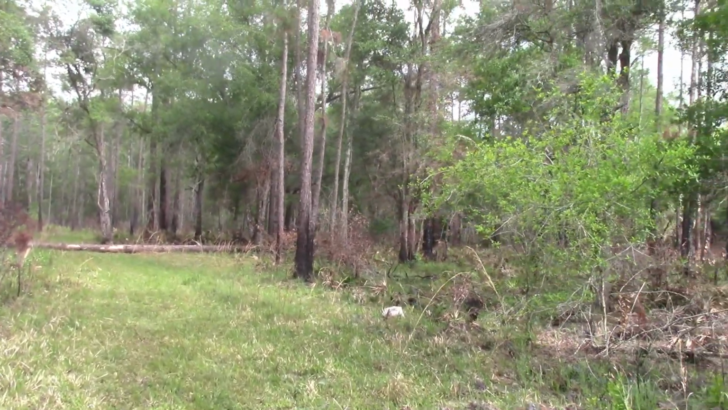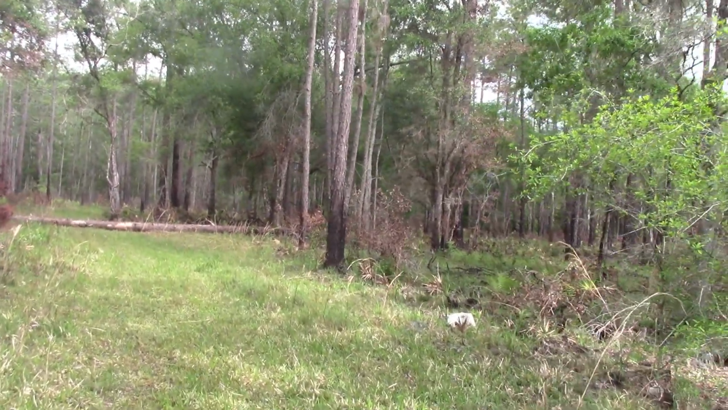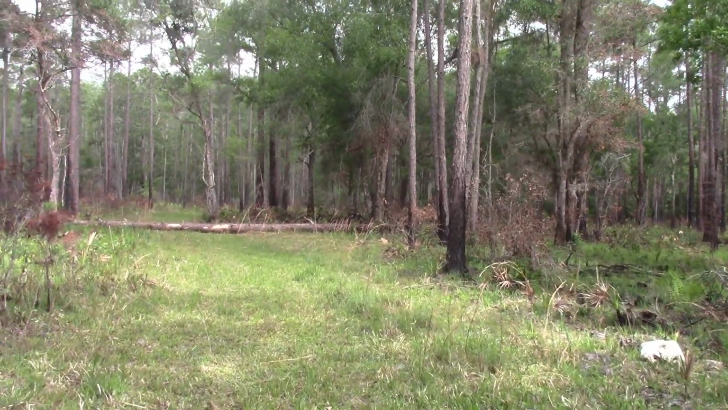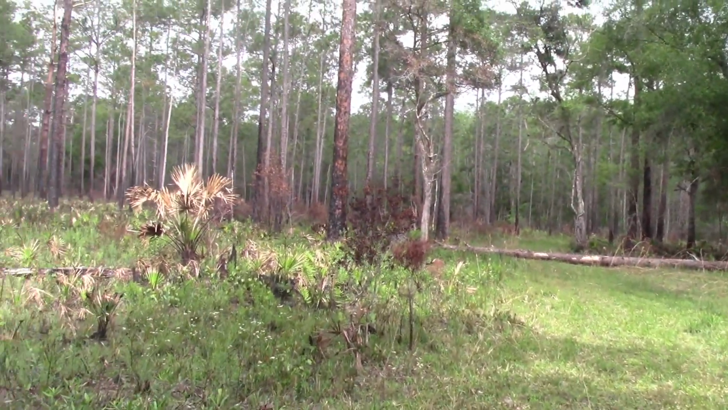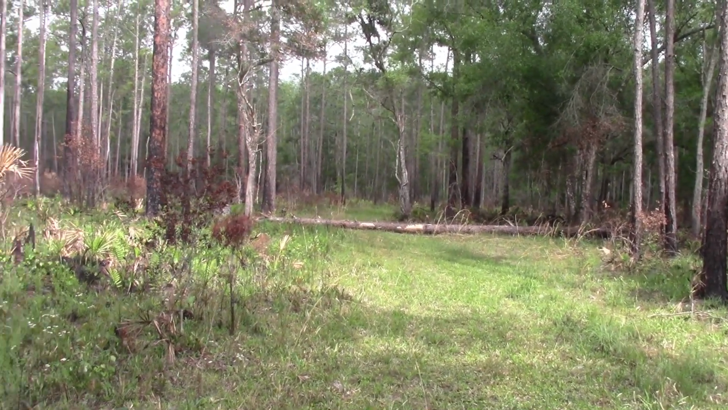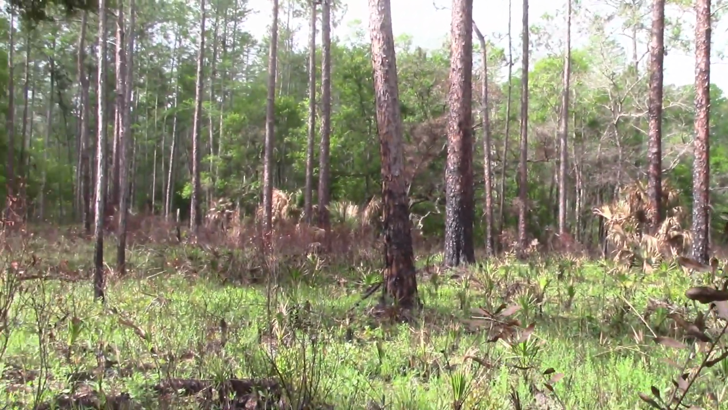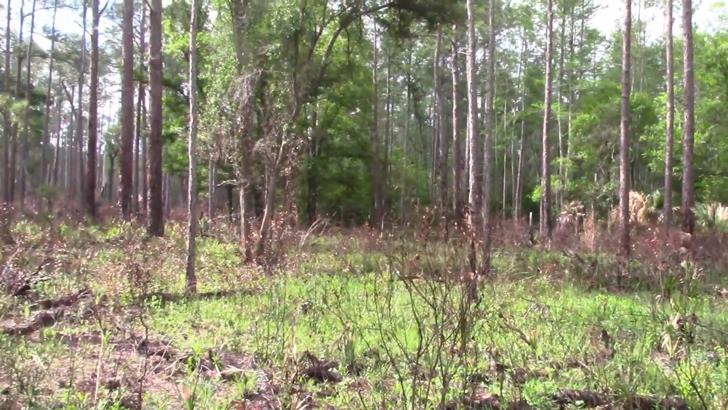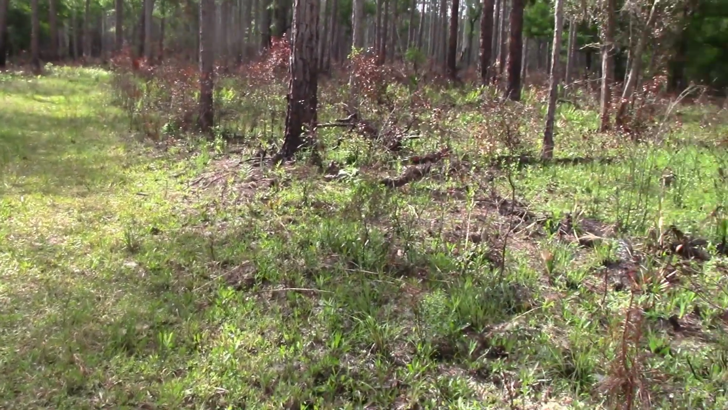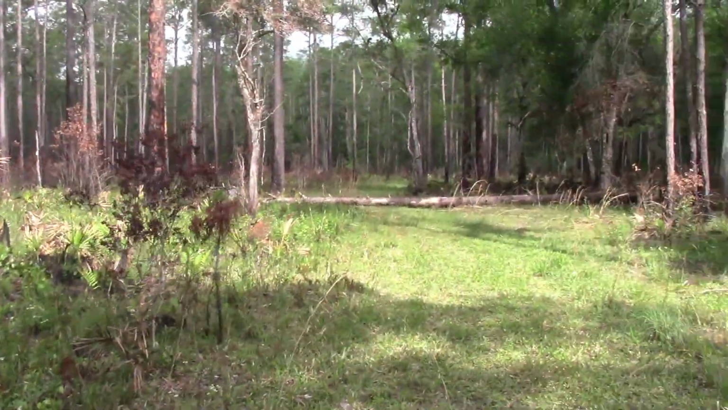Alright, so I got another game camera right up here around this next corner too. So I'm heading to it. I'll wait until I get there and I'll change the GoPro battery. I just wanted to get that on film right here. That GoPro battery died right here. And it died right there the last time I was here.